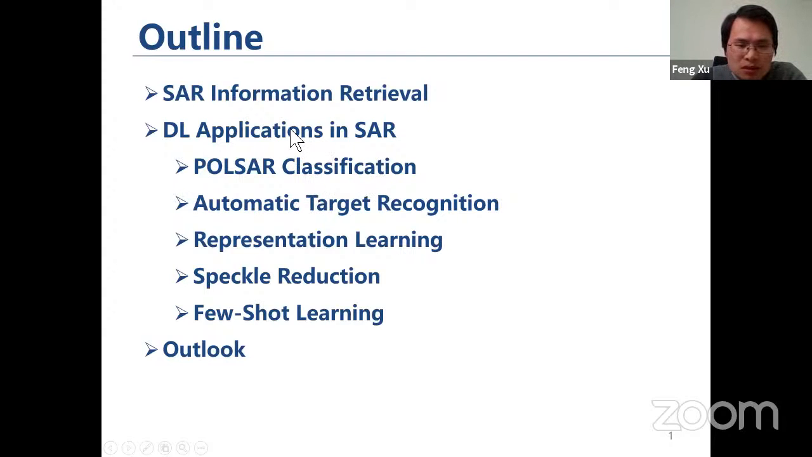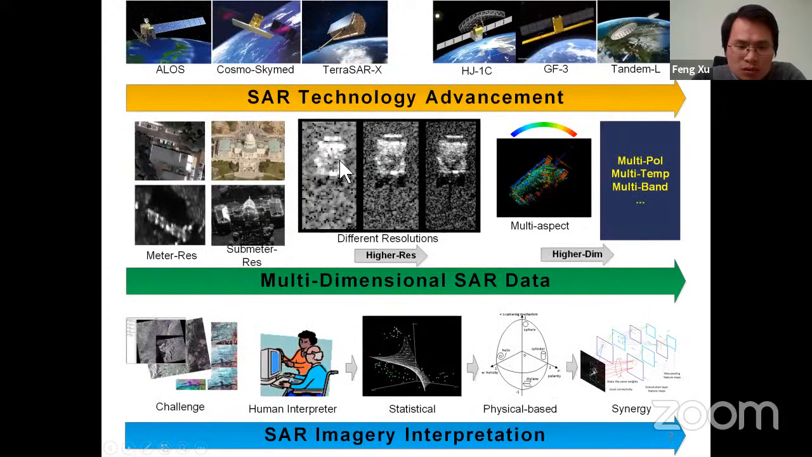So first, the major motivation of our work is to meet the rapid development of SAR technology, in particular space-borne SAR remote sensing. And as we can see, the data of our SAR image has been developed rapidly.